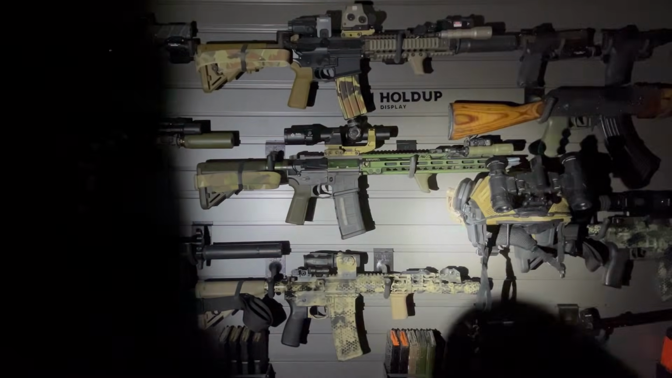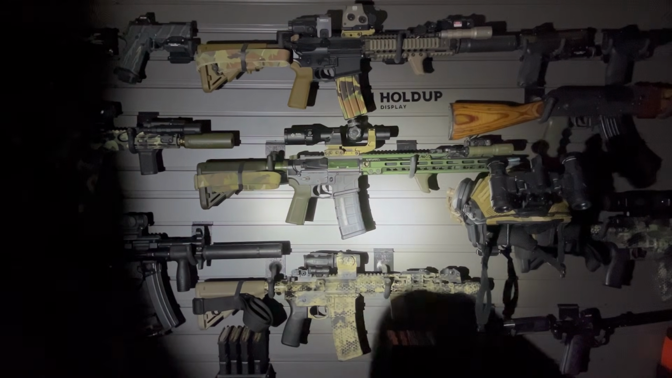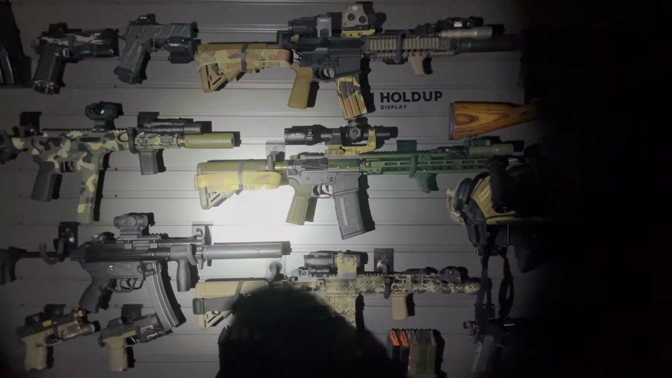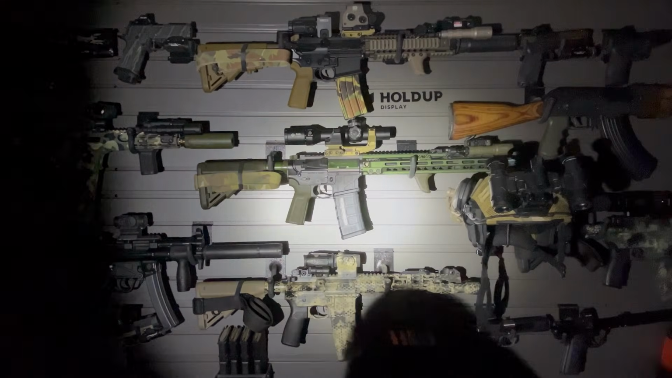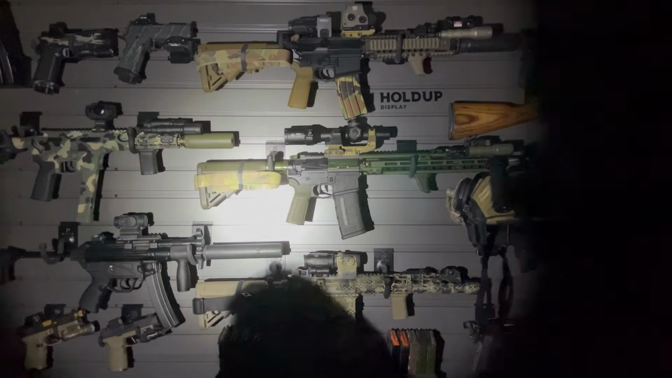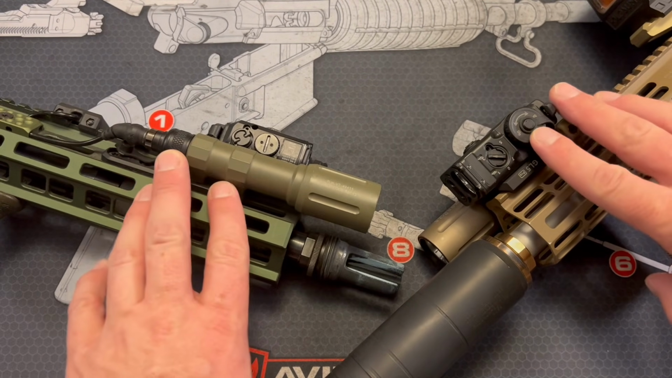You can still see the laser very well with the white light. I would probably leave it on this setting for home defense, especially if I didn't have the mod light on it. It's nice because you could just hit one button and get both. I do love that.